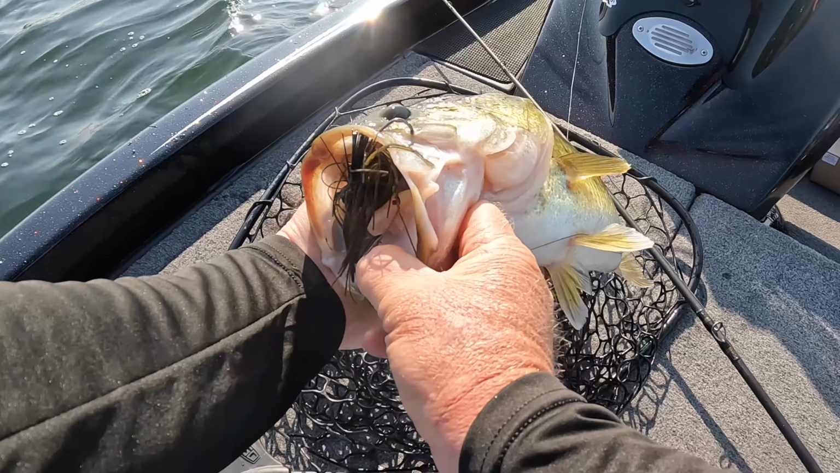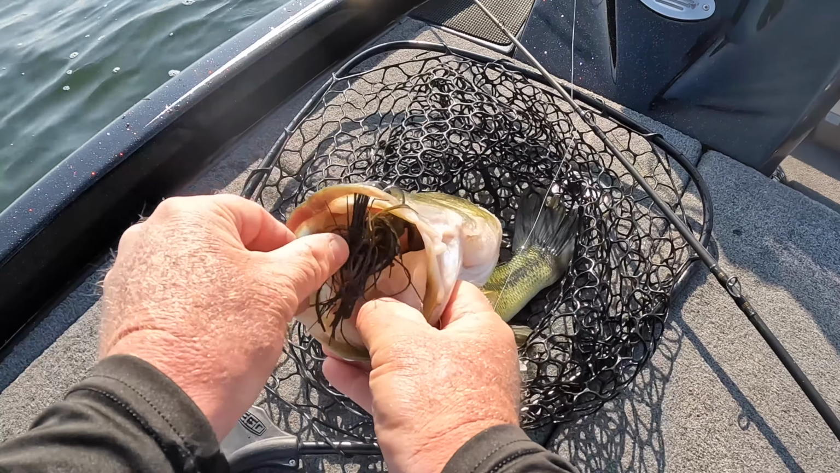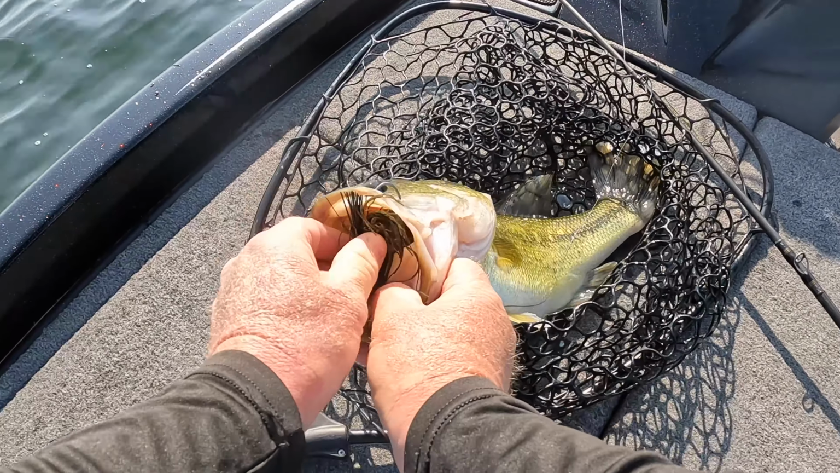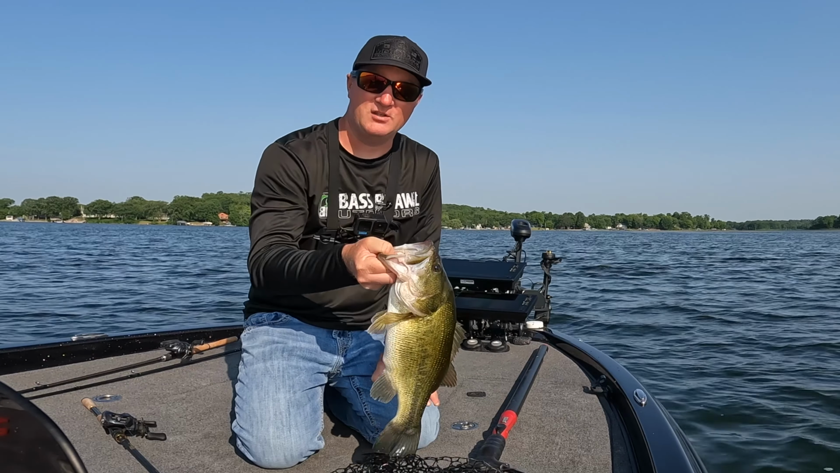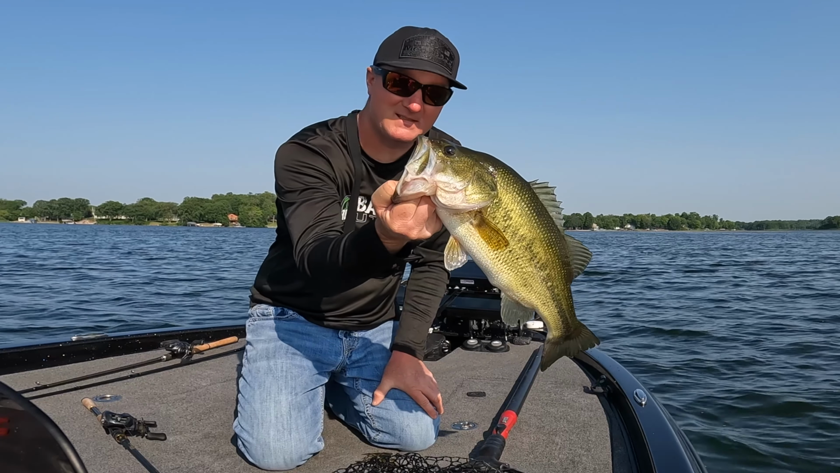AT jig right through the side of the mouth. It is locked, not coming out. Hopefully this is a sign of things to come. Let's get that big jig out there and see if we can keep doing this.